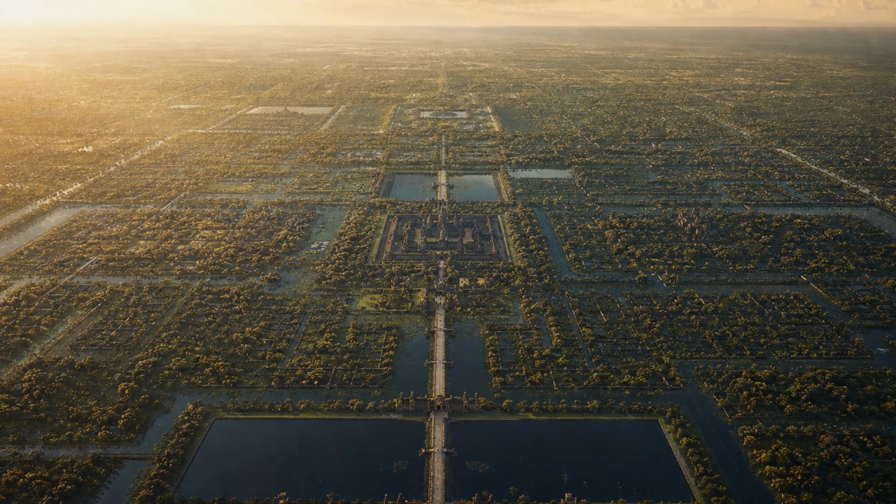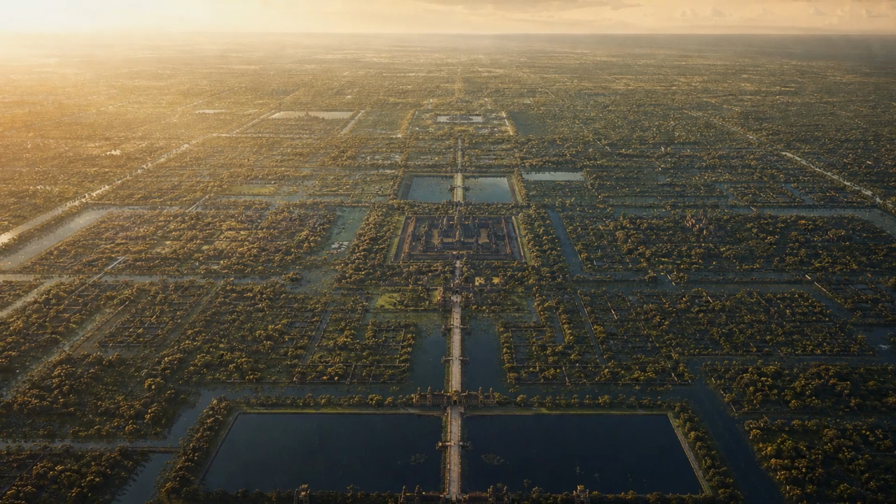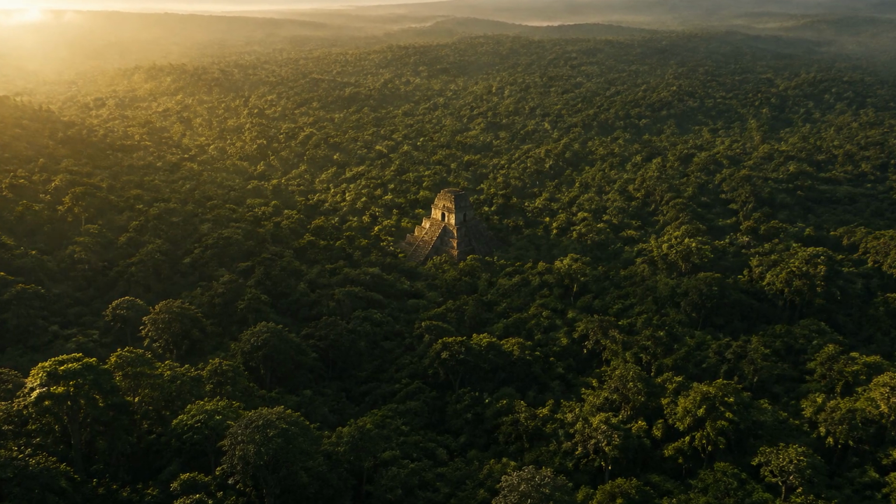Angkor spent 500 years growing into the largest city on Earth, and another 500 hiding beneath the trees. It took one plane, one laser, and one afternoon to bring it back.